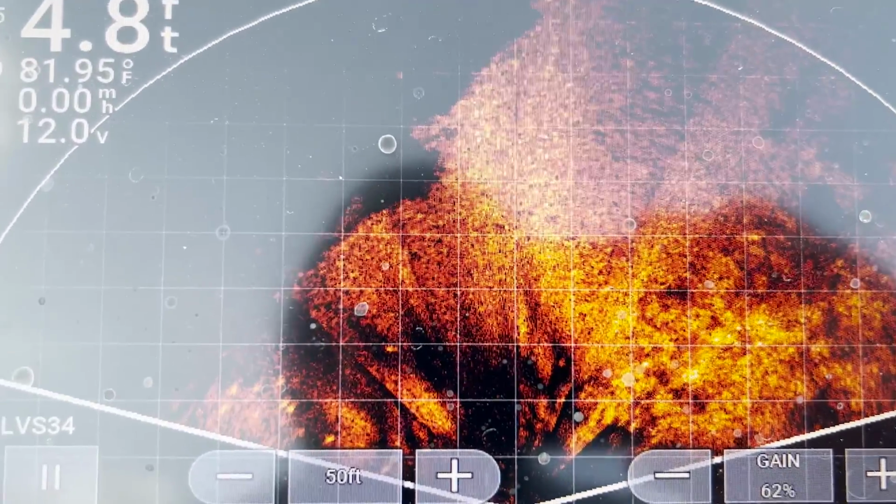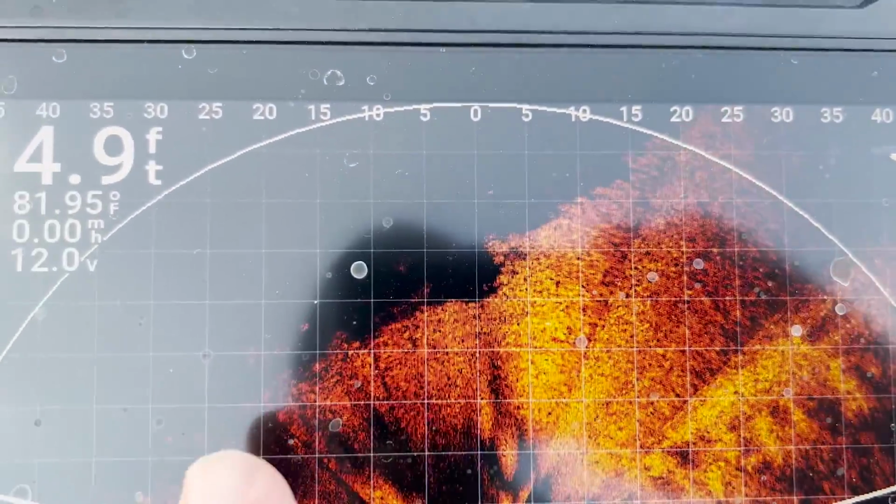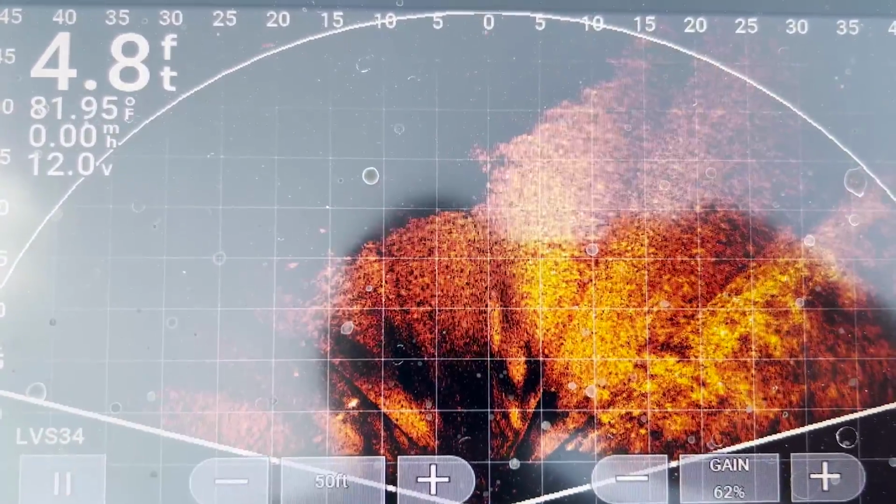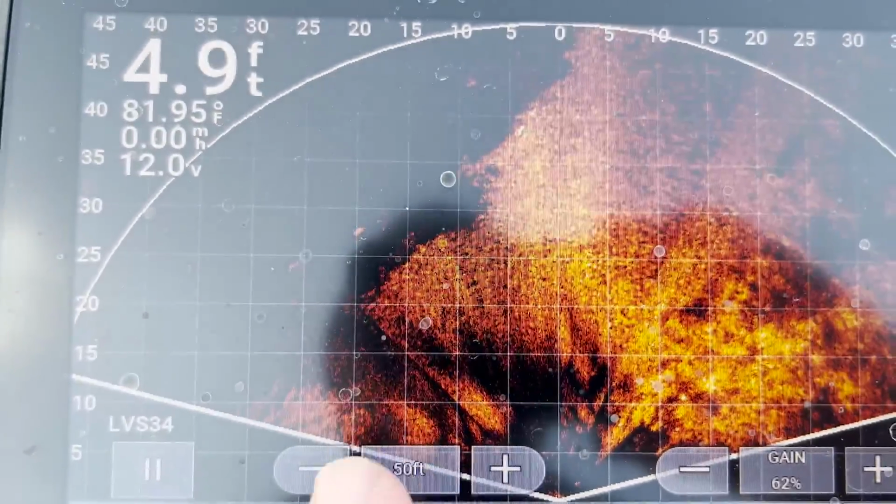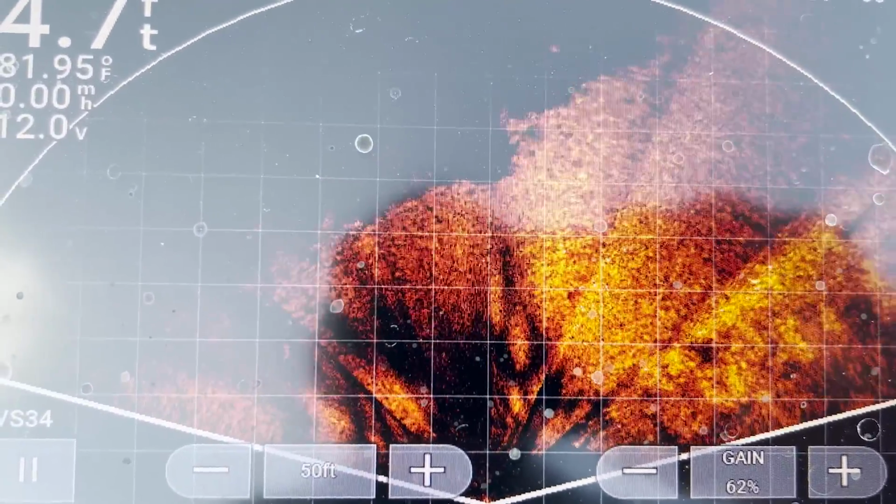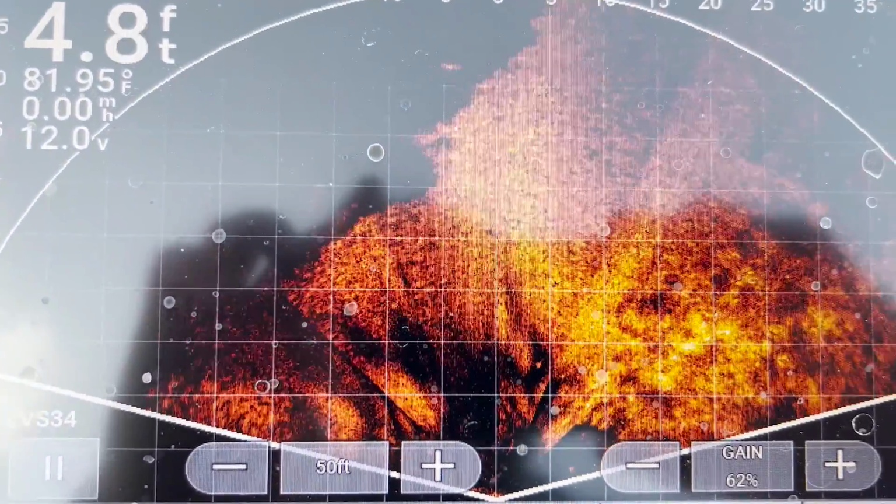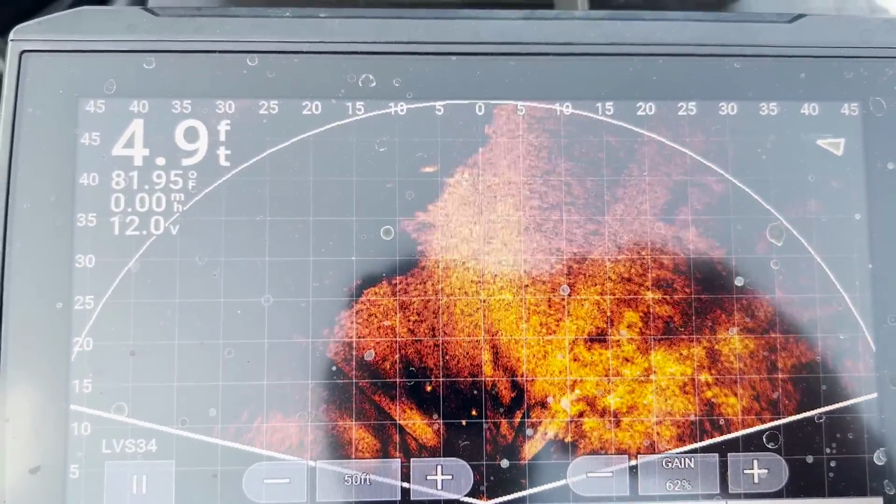All right, so it might be a little bit difficult to get this, but there's a big drop-off right here that goes down into about 15-20 feet. I'm obviously in 5 feet here, and there's a school of fish that keep busting the surface. You can kind of see them there. I can't get them to bite anything though. I've tried a sexy dog and all kinds of stuff, but anyway, I'm gonna try just throwing a worm and see if I can get something there.